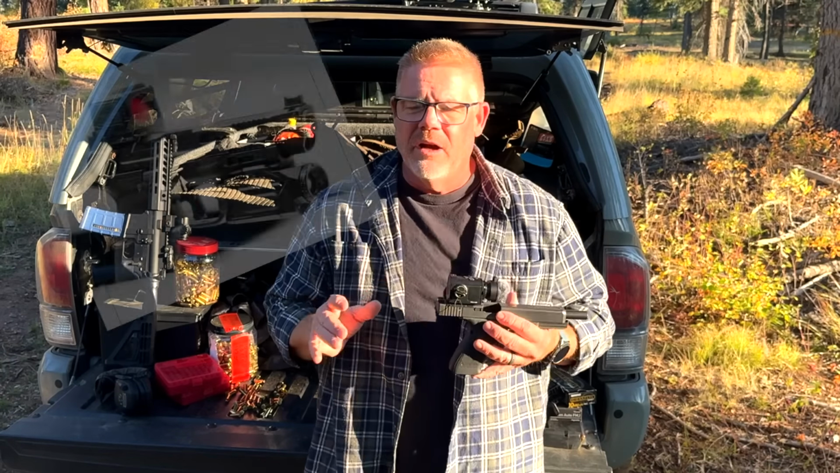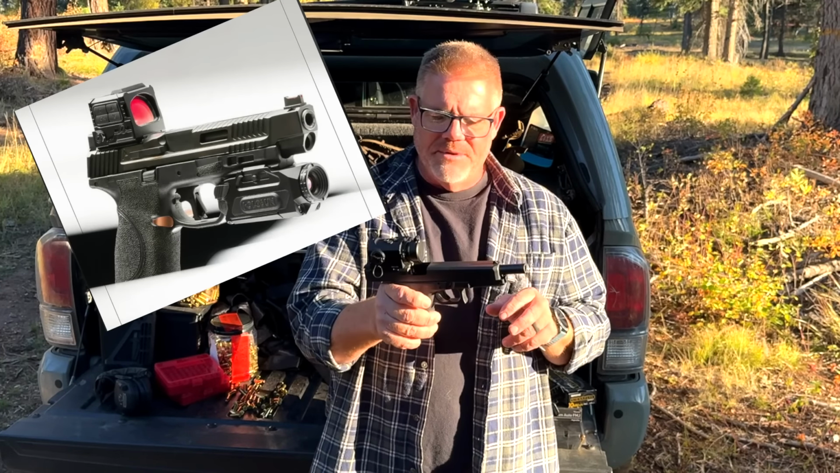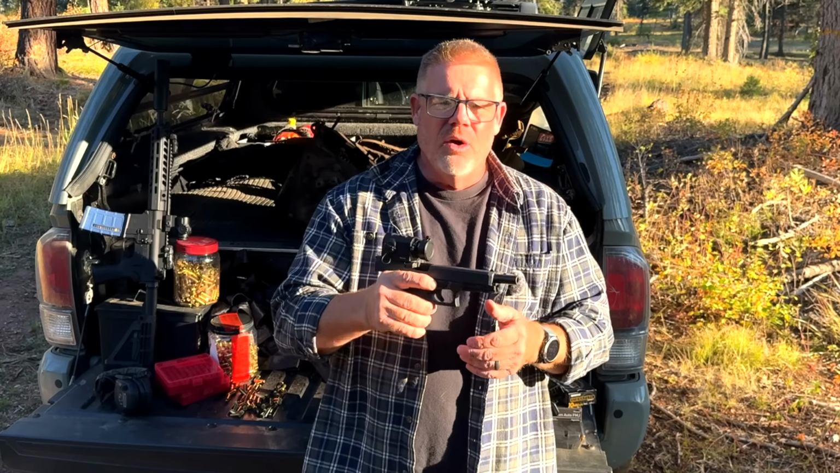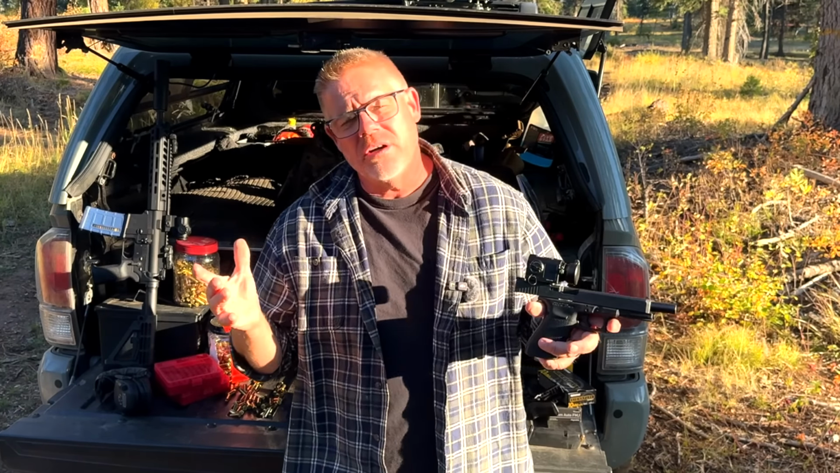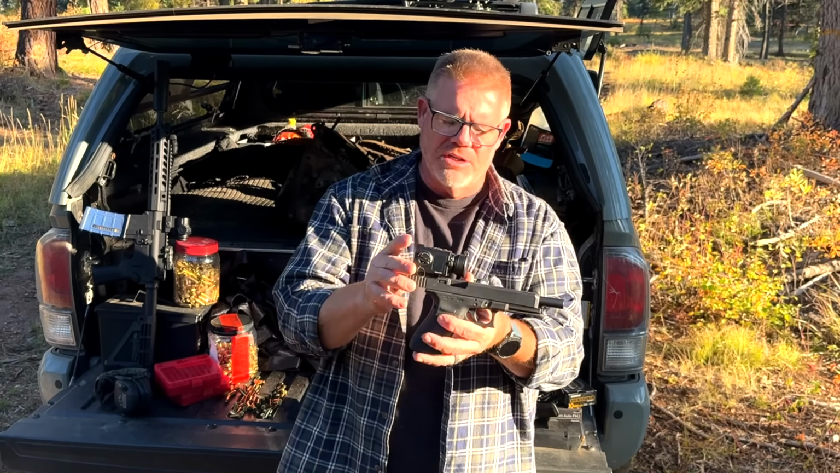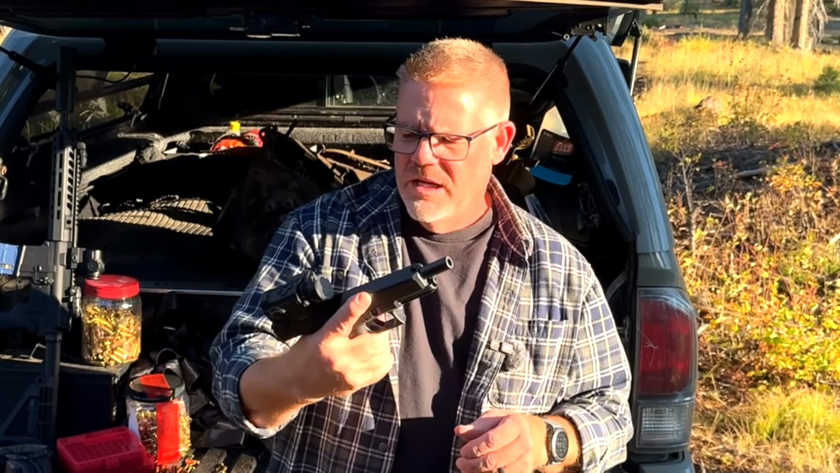So to the best of my knowledge, there's only one other company that's come out with a successful thermal optic that's fit on a pistol before, and I believe that was HoloSun some time ago. You don't ever see these things on the market. I'm not even sure if HoloSun ever really came to market with that. I did look through one at SHOT Show a year or two ago, and I was impressed. It's a real tactical look, but I've never seen them really out there in the wild.